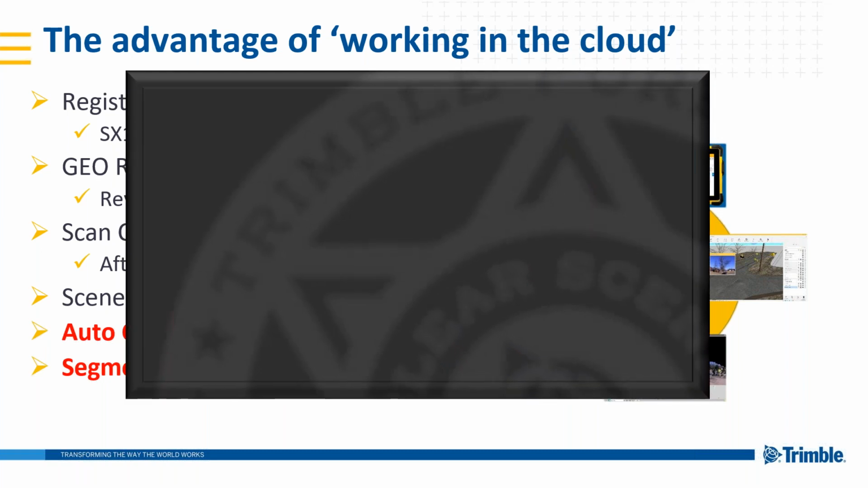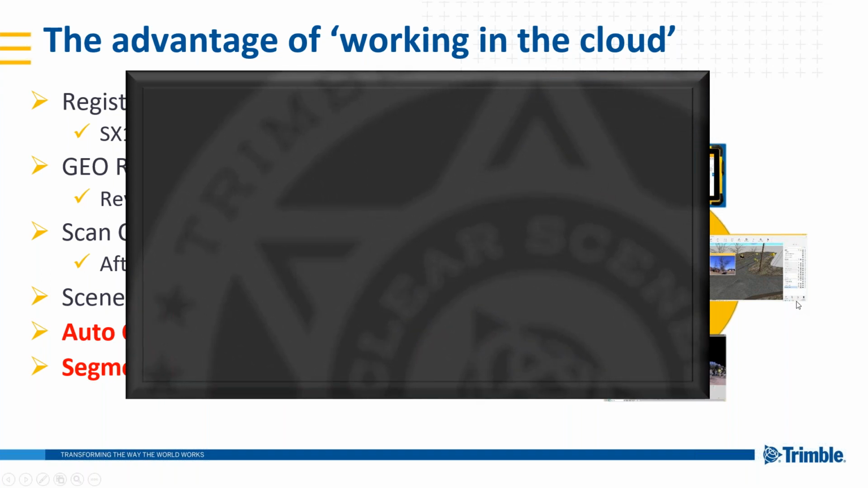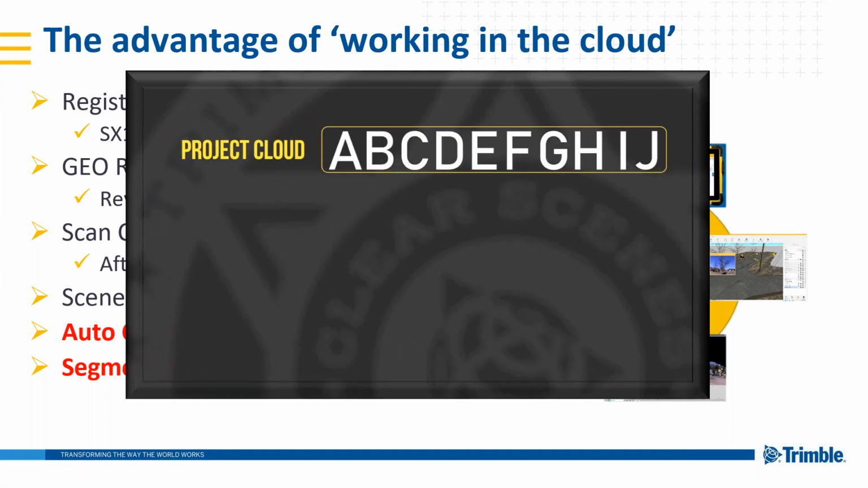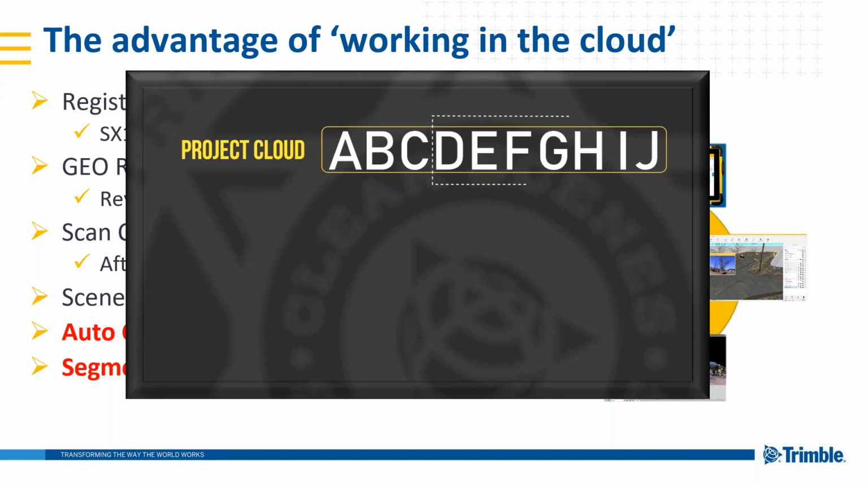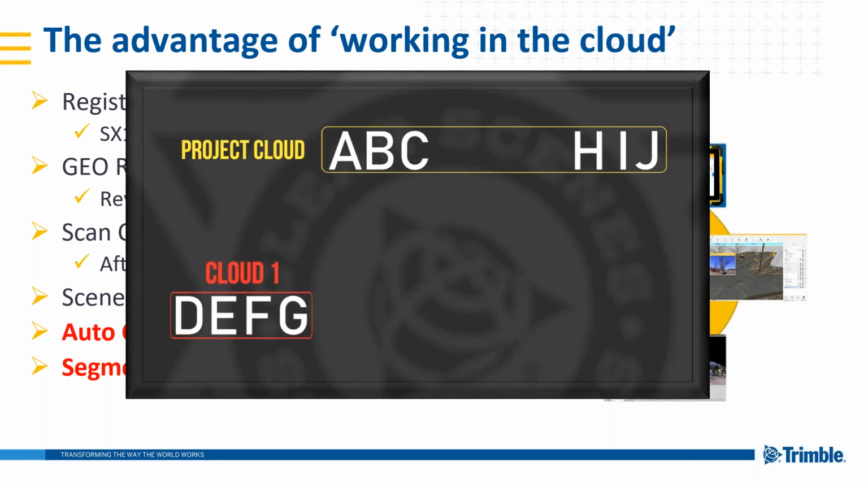Next slide. Here's a simple way to explain how segmentation works. We have our pool of data called Project Cloud. In that pool is a bunch of data represented here as letters. We decide what pool we want to pull from, and we want to segment out letters D, E, F, and G, and place them in a new pool.